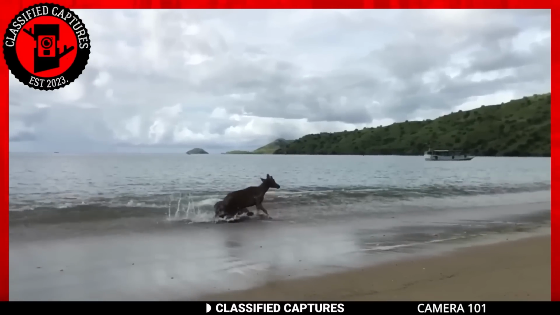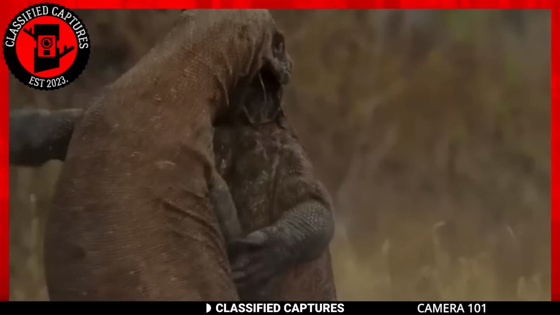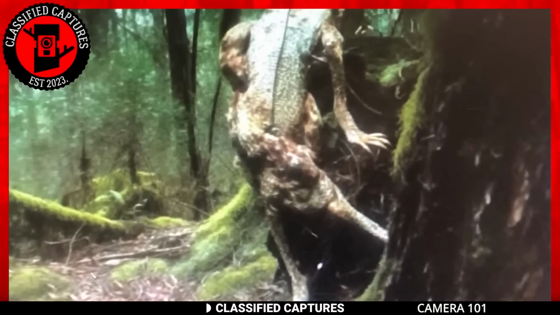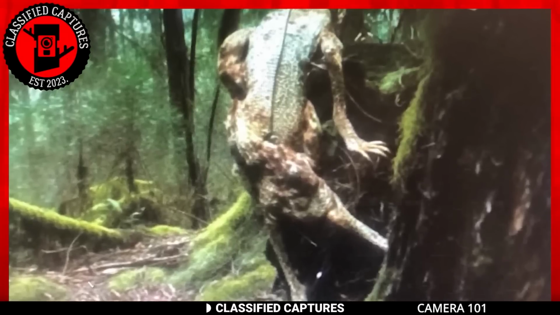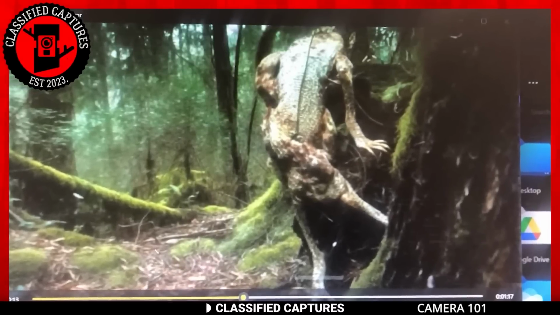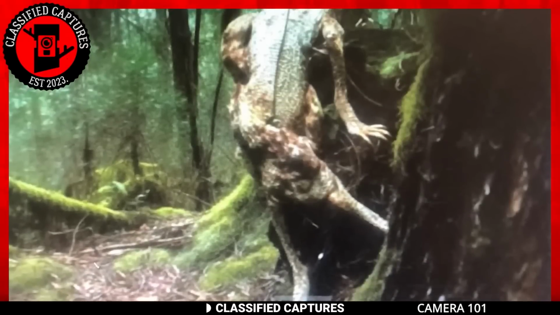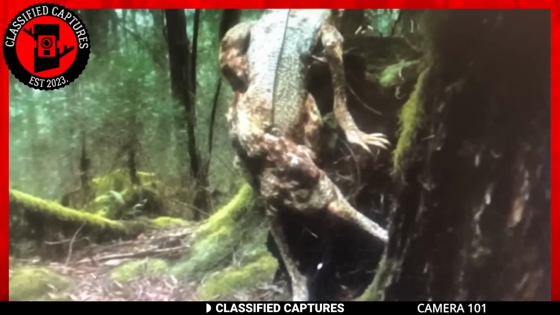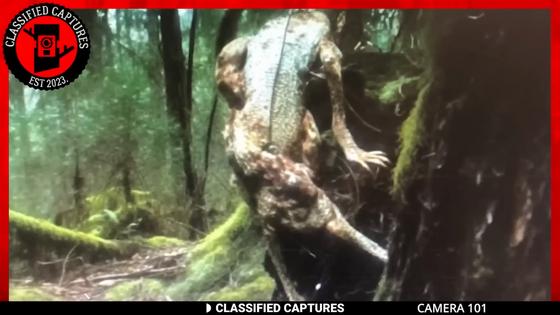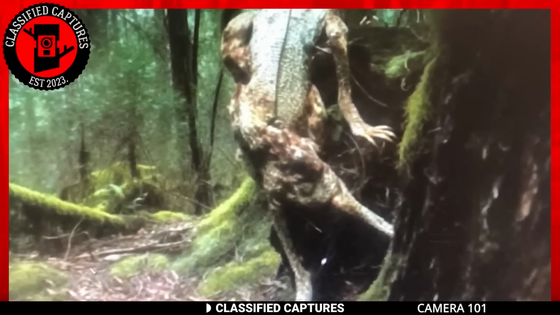Known for its immense size and powerful presence, the Komodo dragon is a true marvel of the natural world. Belonging to the Varanidae lizard family, it thrives in diverse habitats from arid grassland to lush rainforests. Equipped with sharp claws and a keen sense of smell, it's a formidable predator capable of detecting prey from great distances. While its appearance may be intimidating, it plays a vital role in the delicate balance of its ecosystem. The Komodo dragon, with its awe-inspiring characteristics, serves as a reminder of the remarkable diversity that exists in our world.